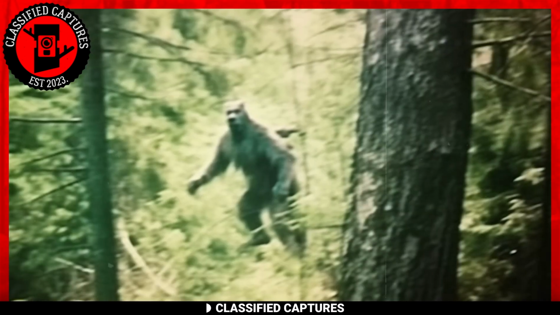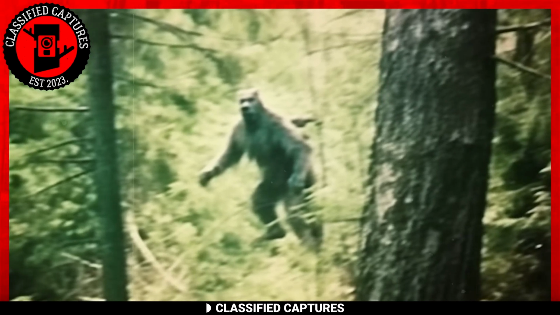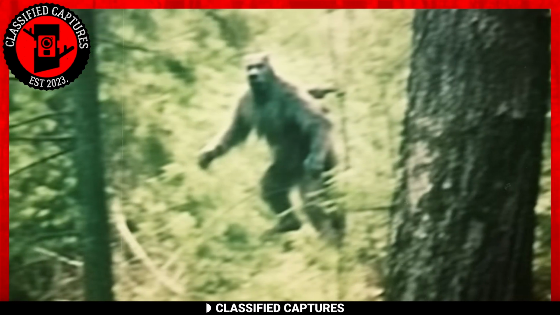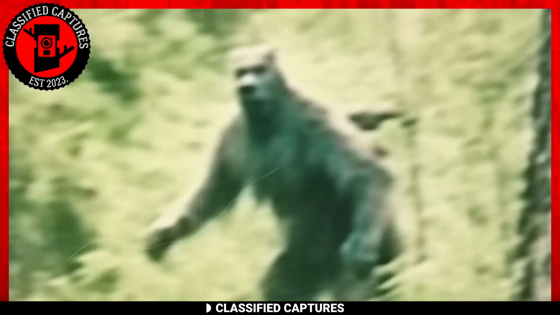Take a look at this image that was captured by a trail cam set up in the woods. Do you see it? Can you make out what that is? We catch a glimpse of a mysterious creature, dark fur glistening, standing upright on two legs. It appears reminiscent of a dog, yet it possesses human-like arms and legs.